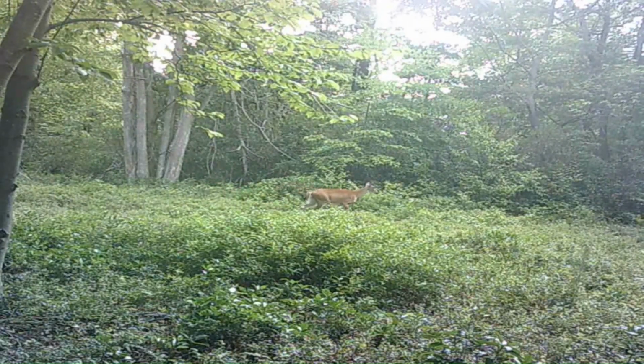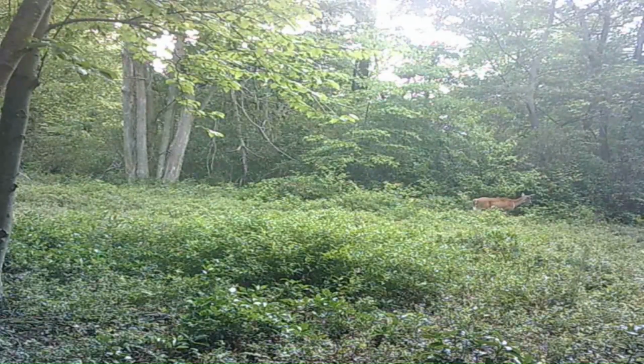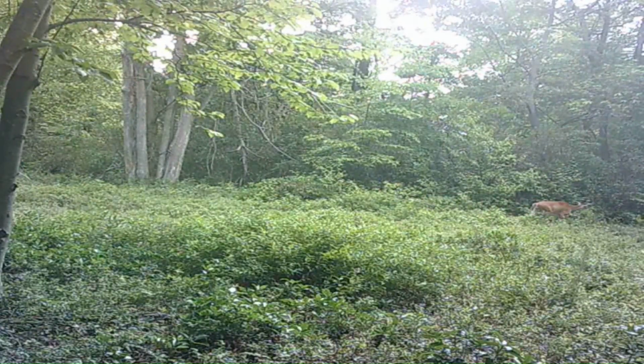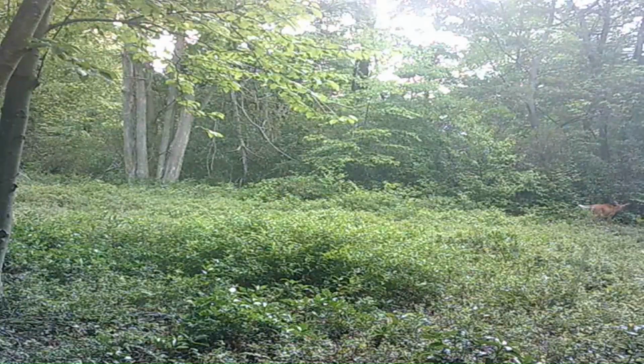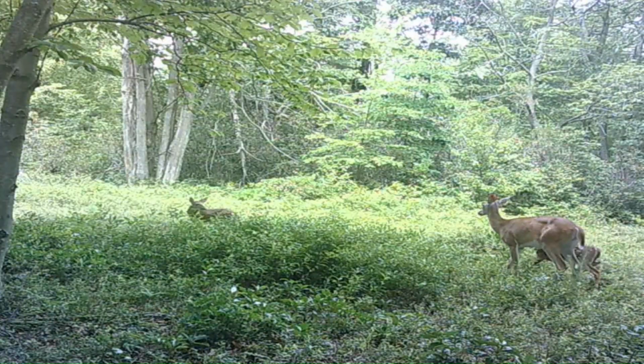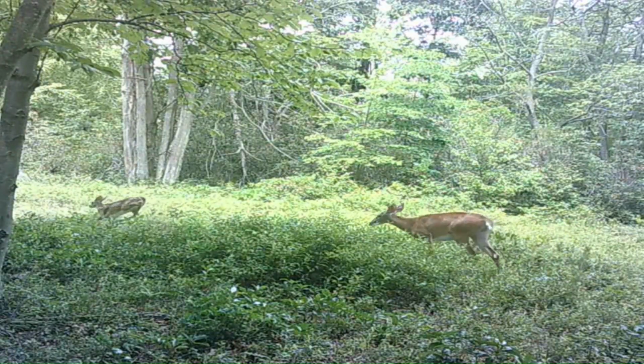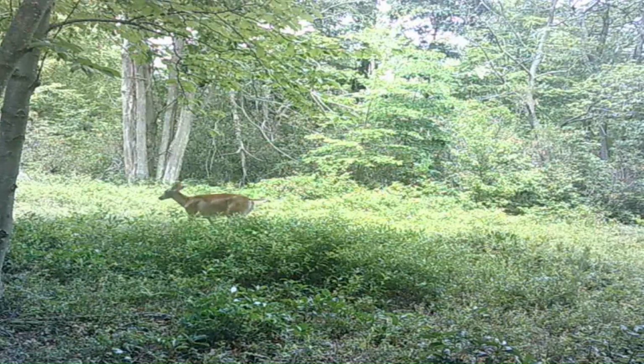Another one. And it looks to me like all our deer are in good shape, because there are some people saying about some does that have died from chronic wasting disease, it sounds like, and everything looks to be in pretty good shape up on mine. And there's a bigger fawn and a littler fawn.